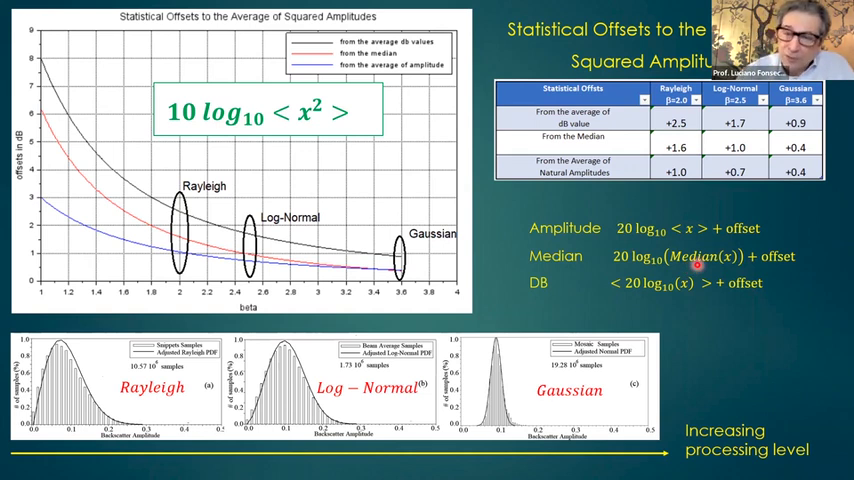Why am I doing that? Because people do that all the time. If you look at the literature, people do that all the time. Seldom do you see people using the correct way. They use other ways of calculating. So we did simulations.